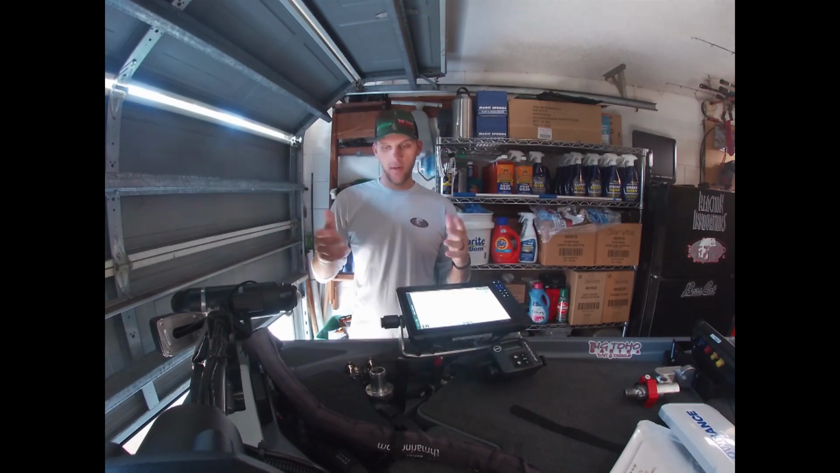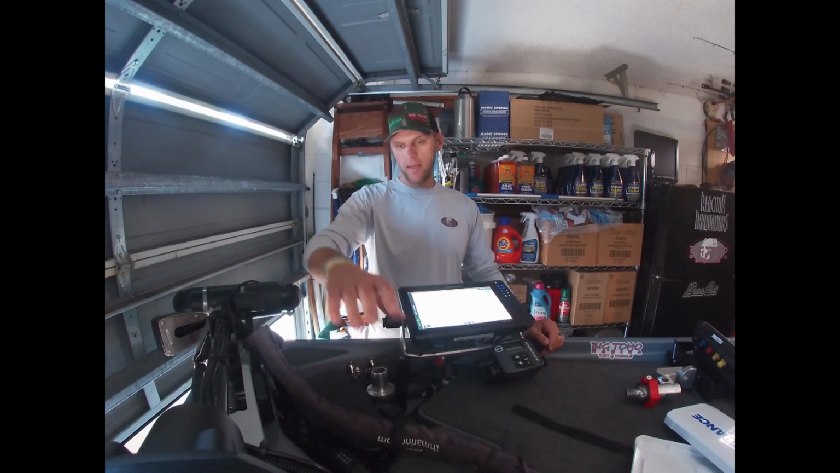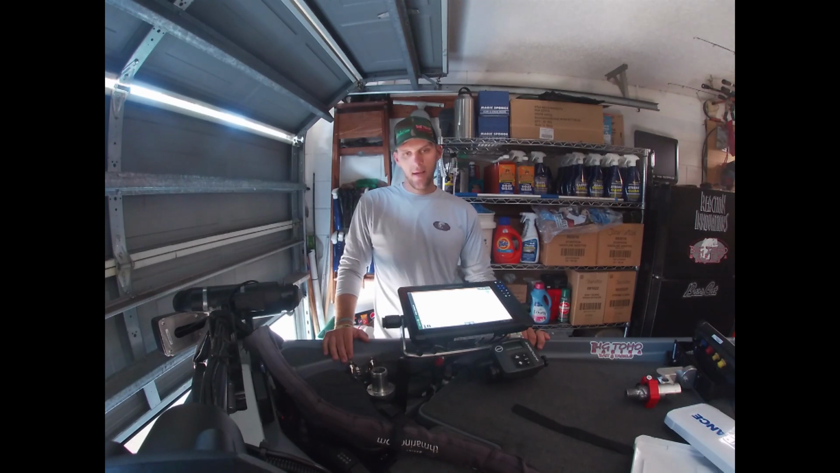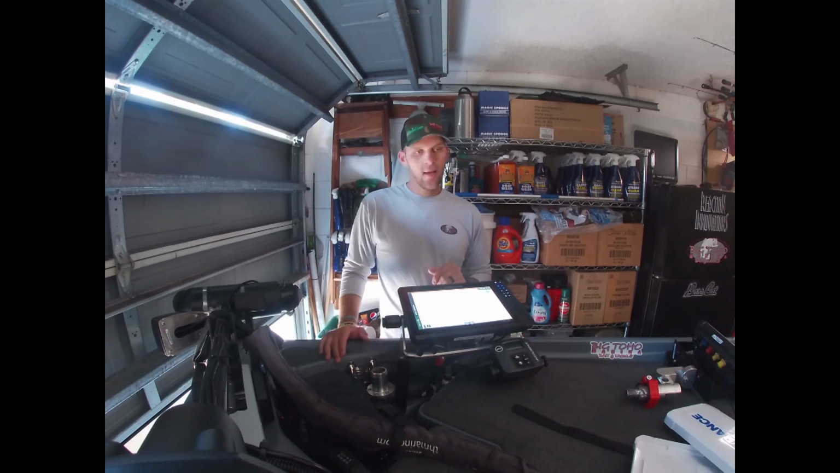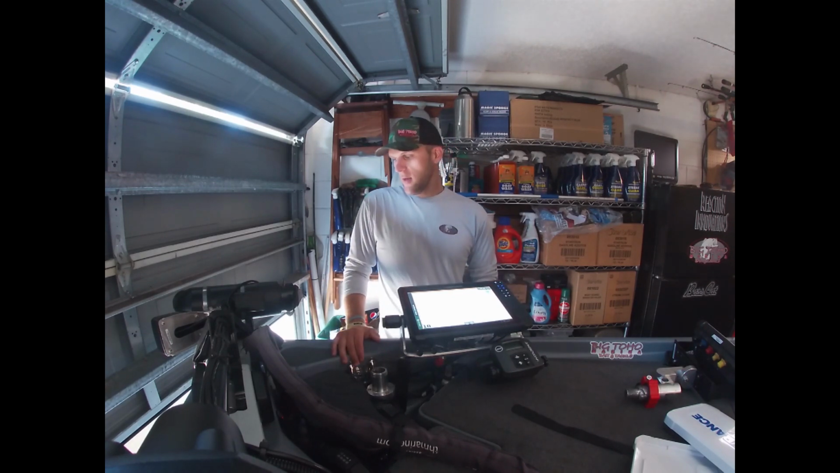For those of you also wondering what I run, this here's a troll jacket by TH Marine. Keeps the cables all nice and organized. I'm like an organized freak. I love when things are nice, clean, and neat. And the reason for that is I just think it saves time on the water. You don't have wires everywhere. Things aren't going to move. Things are organized. So that's that, man.